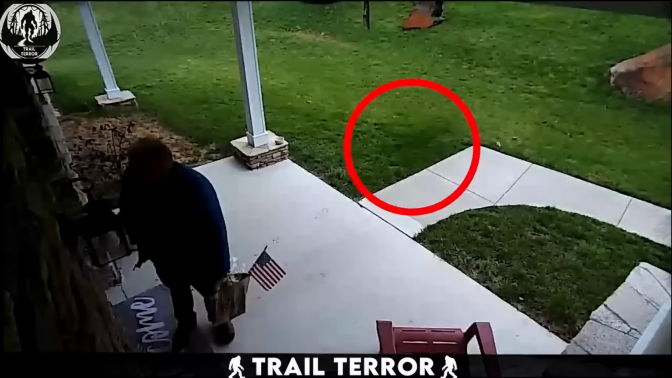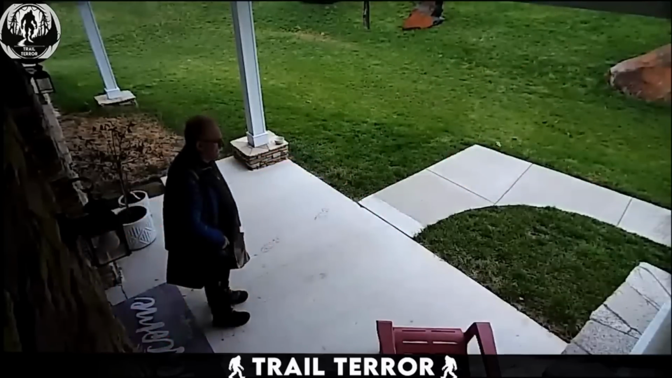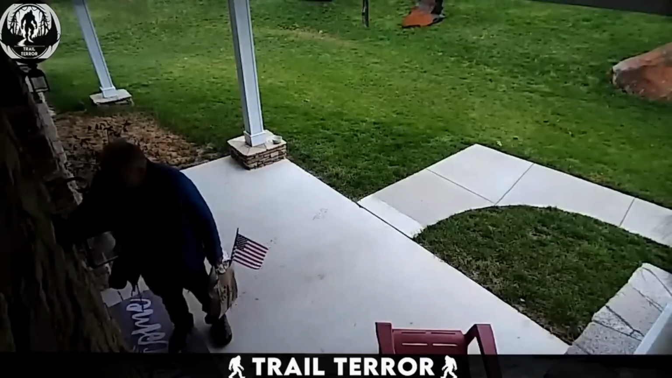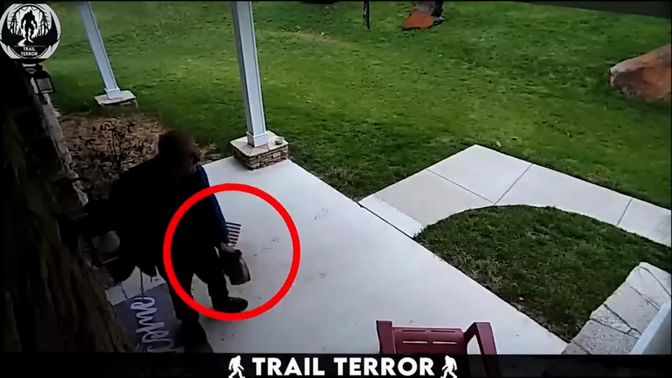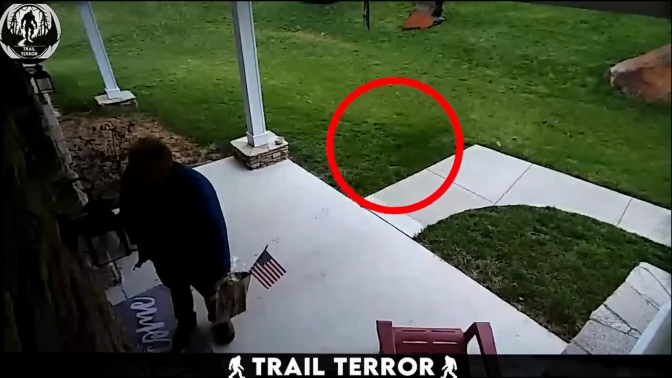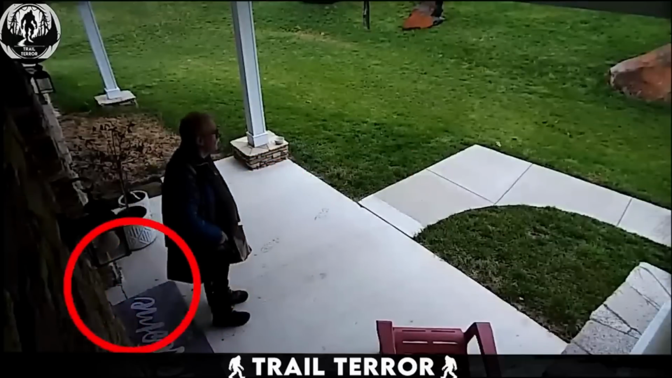Recorded by a house's security camera, the footage purportedly shows a dog spirit. In the scene, an old man rings the bell, awaiting someone to open the door. Suddenly, a light black smoke in the form of a dog emerges in the background and approaches the old man. Sensing something amiss, he glances behind him, but finds nothing as the dog spirit dissipates.